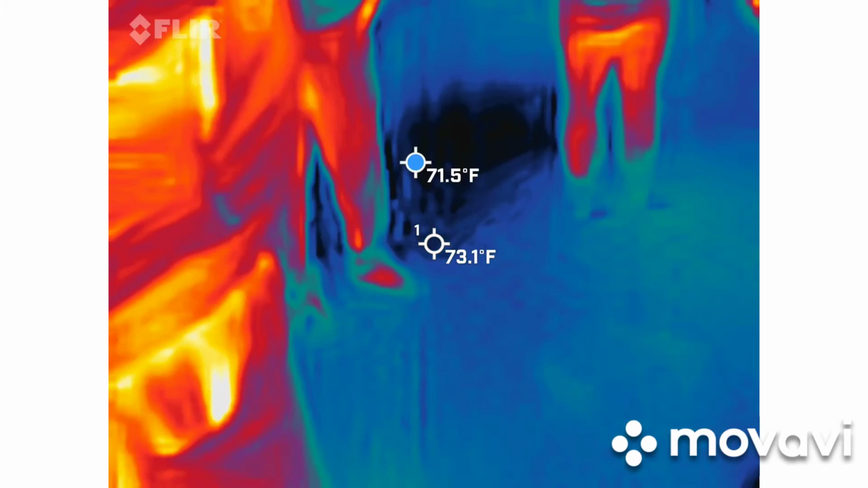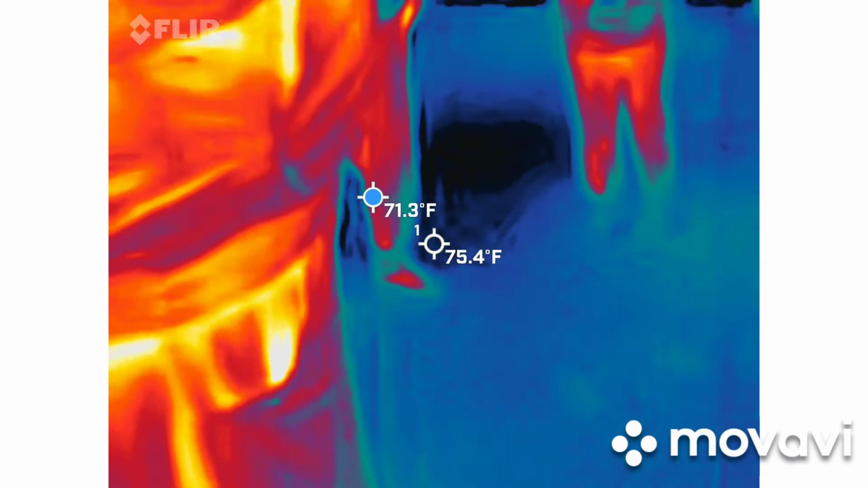We don't use night vision just because it actually attracts too much attention from the other tours, and they start poking you guys like, "Hey, what are you doing? What's he got you doing now?" So pretty clever.